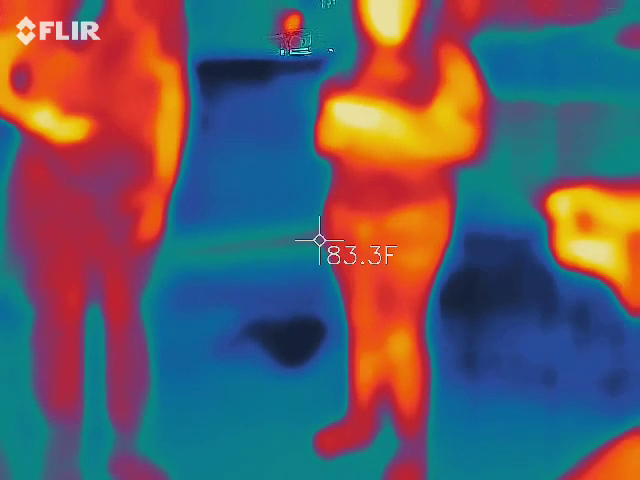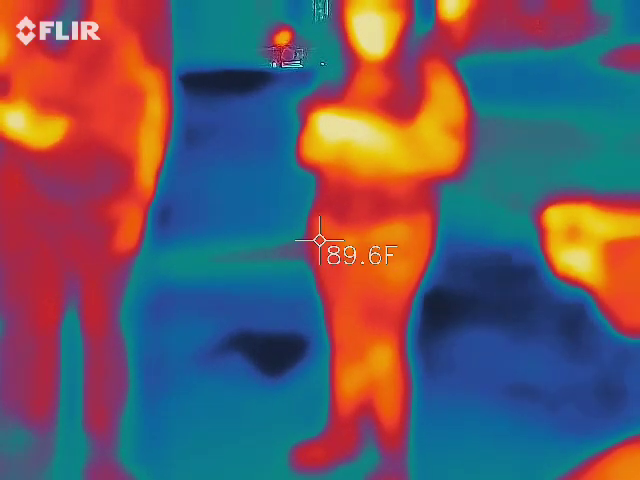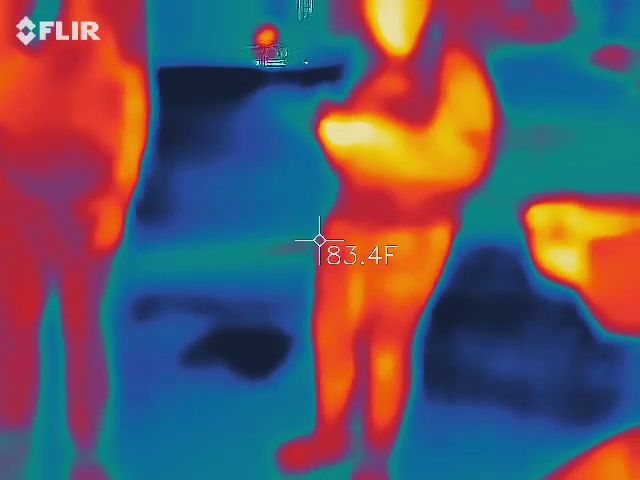We heard the word tree. We asked her how she died. Tree, which doesn't make sense. No, she died of cancer, breast cancer. Yeah. 93. 93. Yeah, so what's that?